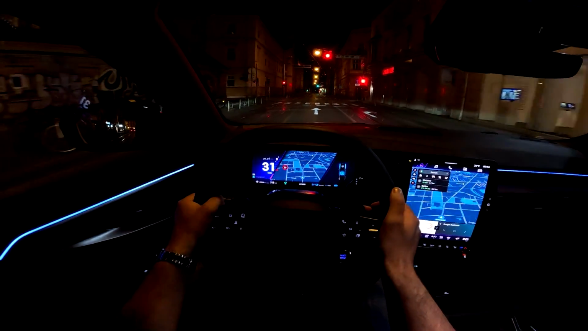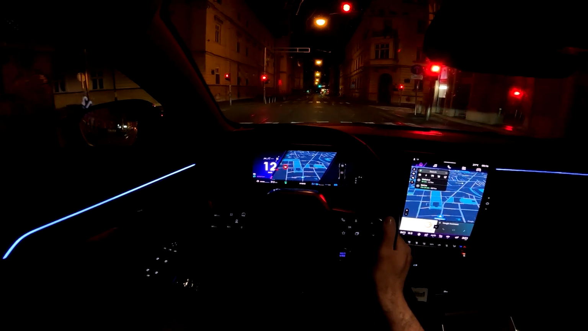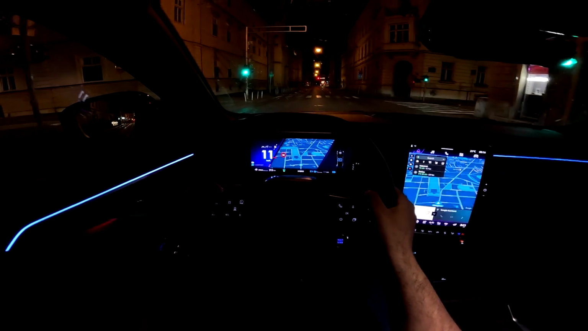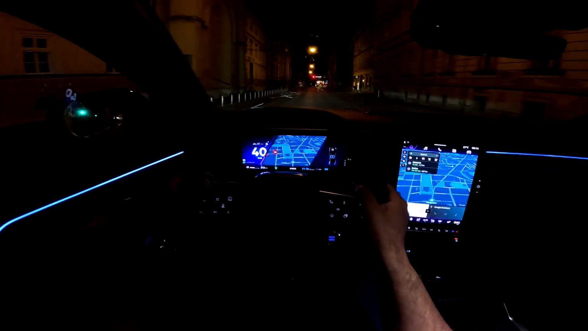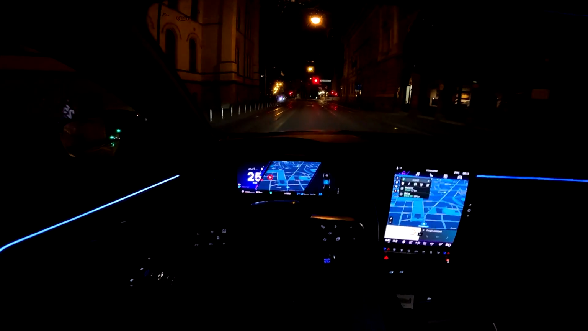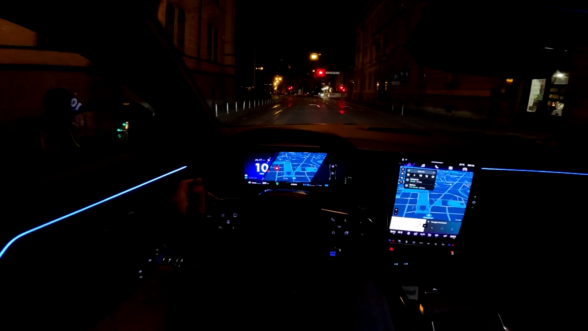Now with the pedals here you can configure the recuperation of energy. Now it's on maximum, and then you can play with it. There are different options, so I will show you now. It's currently set on maximum, so I will now just release the throttle and the car starts to slow down, and it will not go to a complete stop. It will just cruise like this.